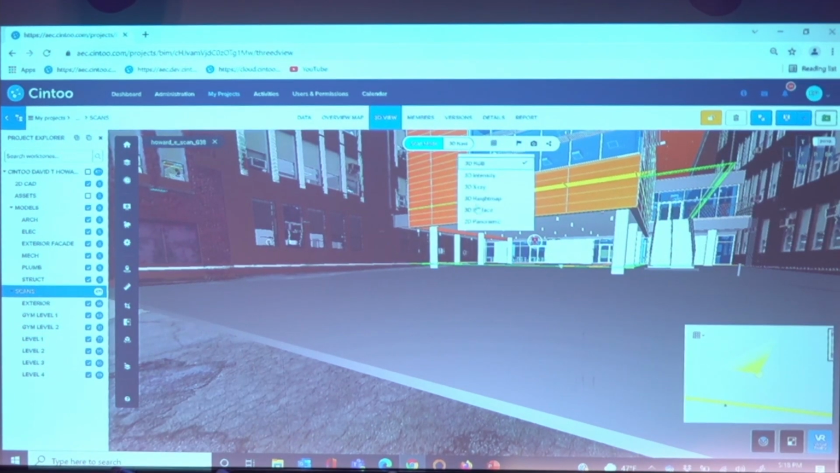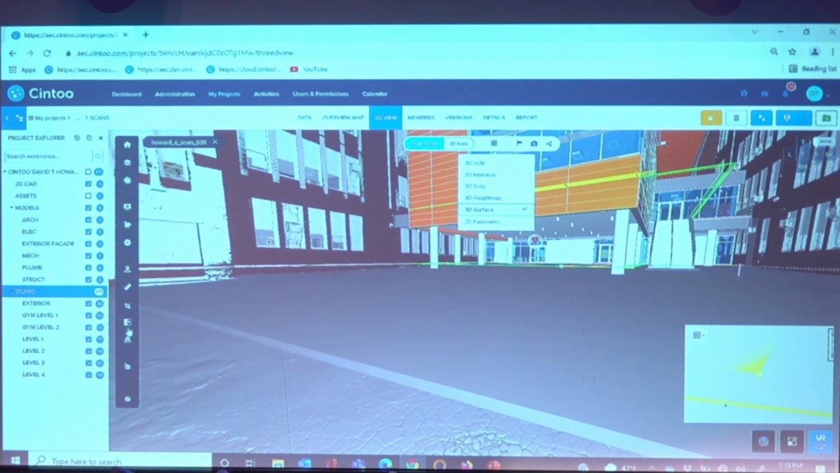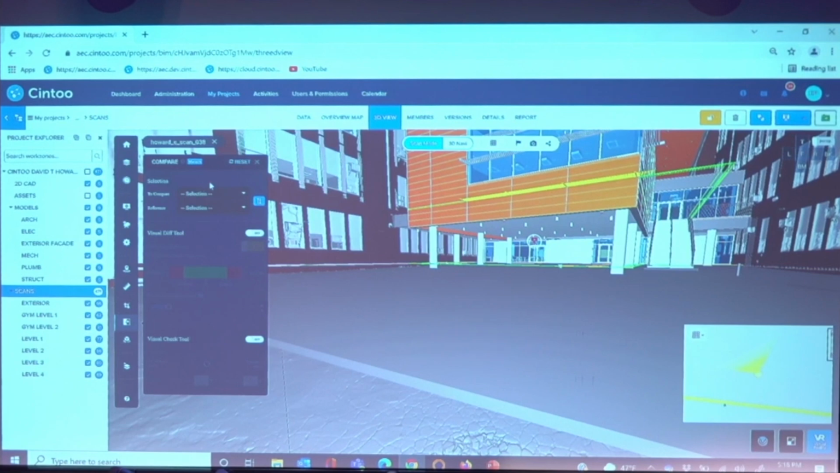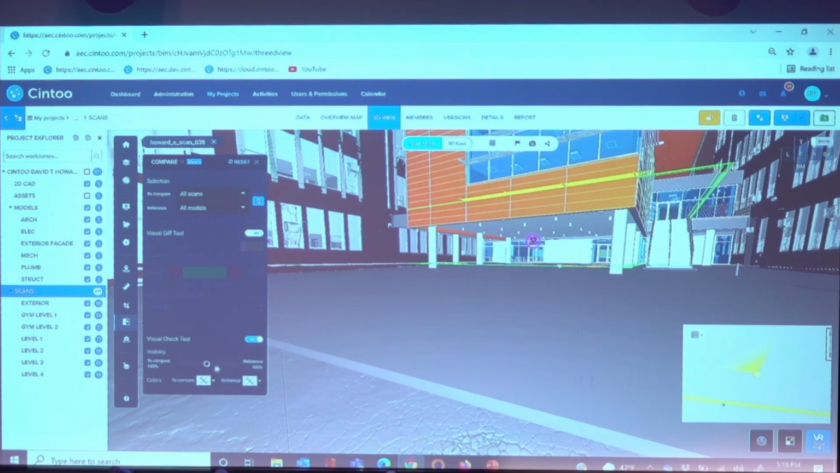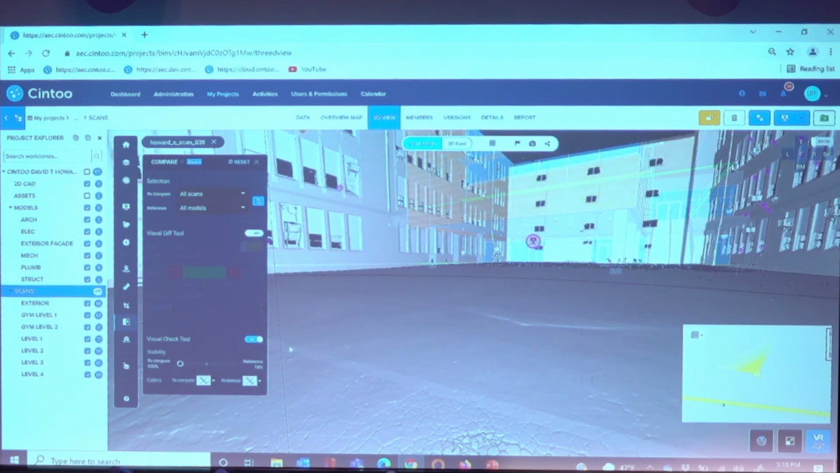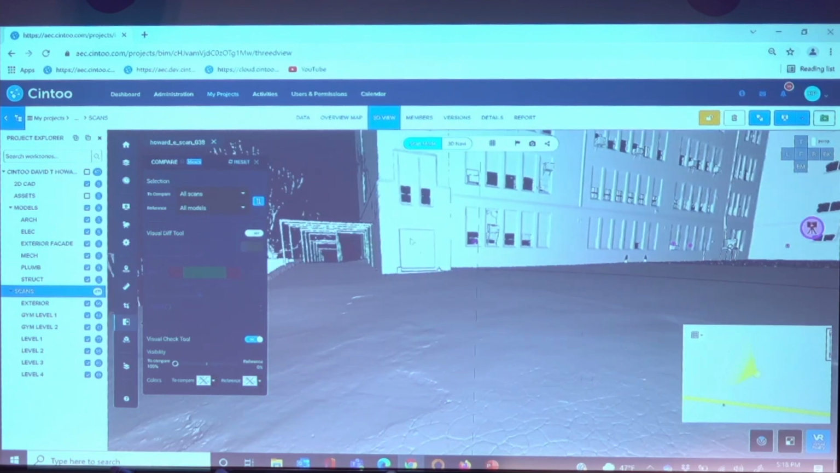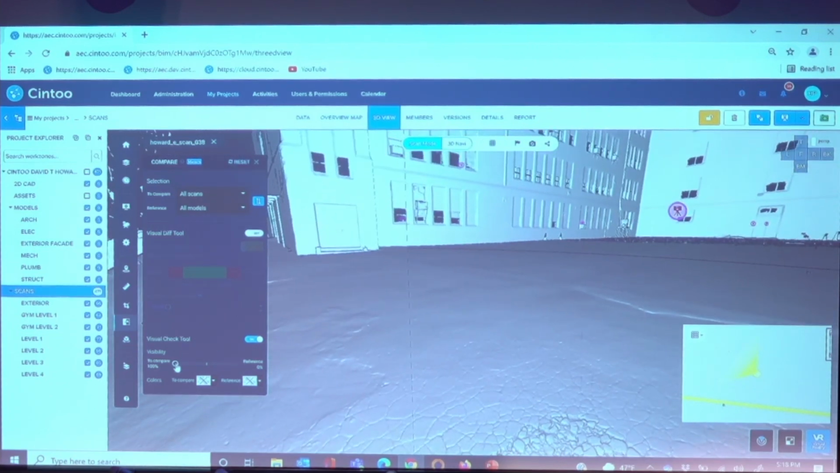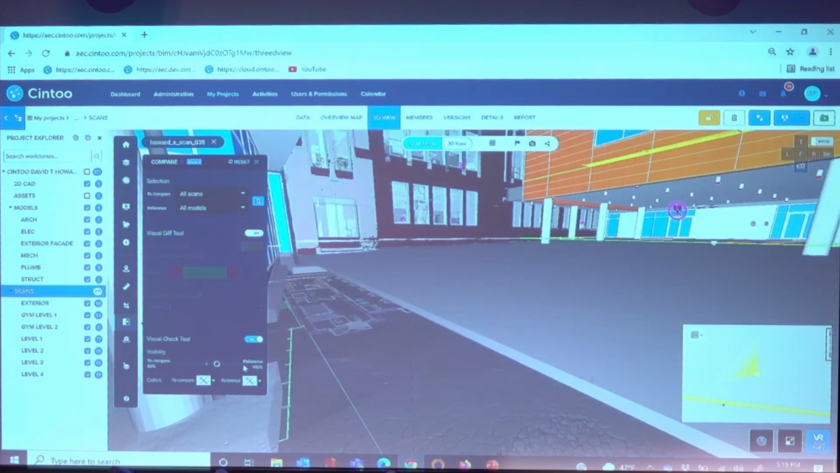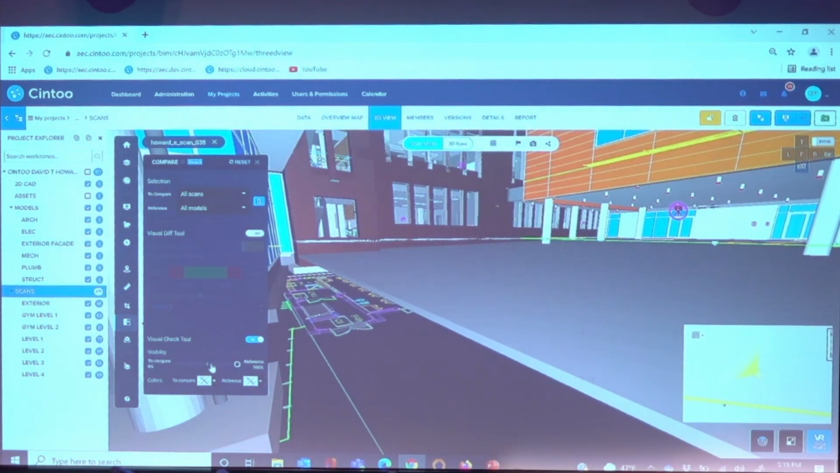I can move to the surface mode, and I can use this comparison tool here to say, I want to compare my scan data to my models, okay, use this visual check tool, and by using the transparency slider, I can see this is the exact existing conditions, okay, and you see again the mesh quality we have here. On moving my slider to the right, I can see the mesh plus the BIM model or the CAD model, okay?